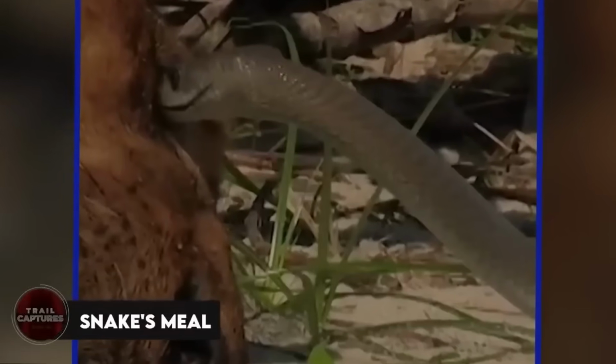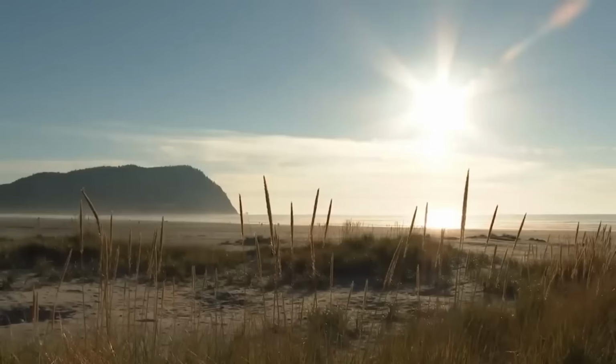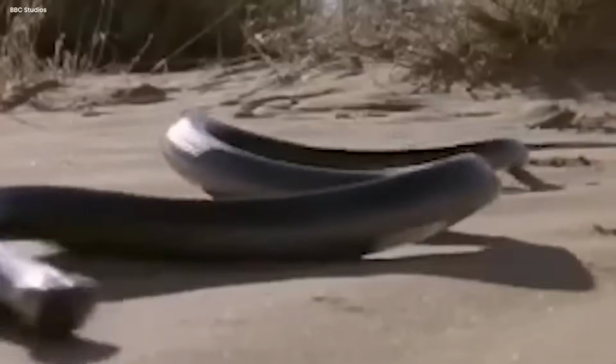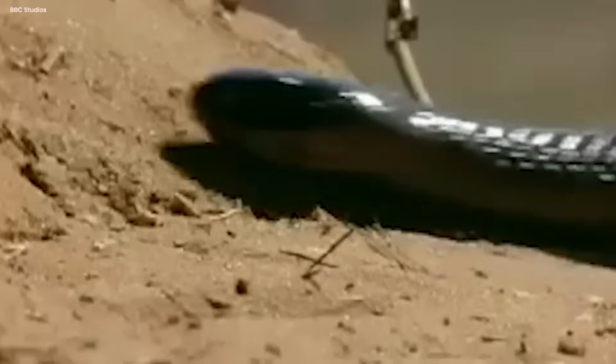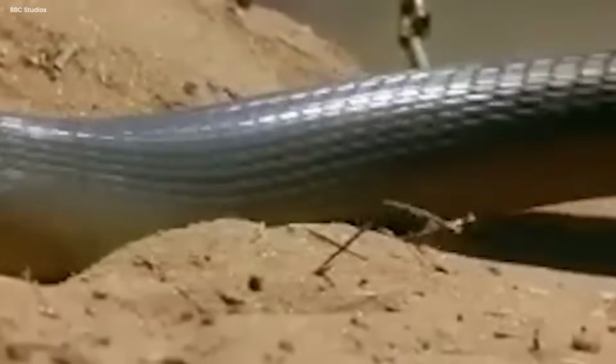Snake's meal. Once upon a time, in the bright light of day, a hungry and cunning snake crawled quietly through the ground. Its body moved like a curled whip, blending with the green world around it. The snake's eyes were fixated on a breathless critter lying on the ground. The animal was no longer alive, and the snake, with its sharp mouth, was determined to have a meal.